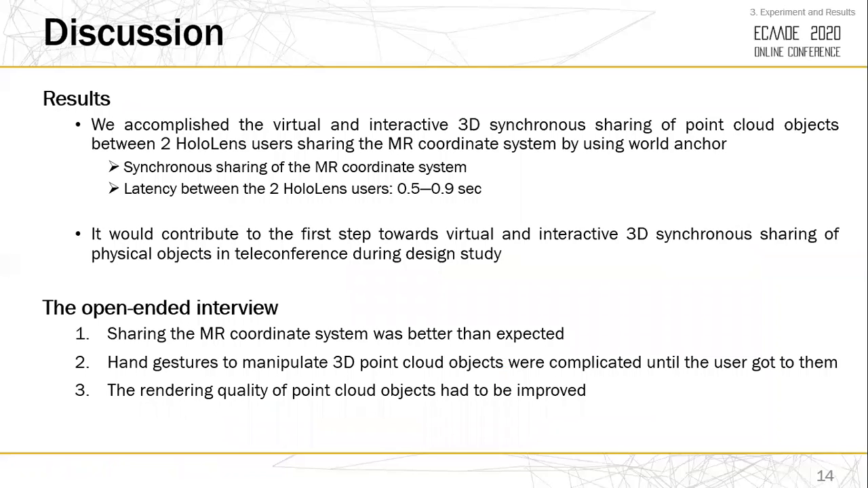This slide shows the results from the experiment. We accomplished virtual and interactive 3D synchronous sharing of point cloud objects between two HoloLens users, sharing the MR coordinate system by using the world anchor. And it would contribute to the first step towards virtual and interactive 3D synchronous sharing of physical objects in teleconference during design study. We got pros and cons as below from the open-ended interview.